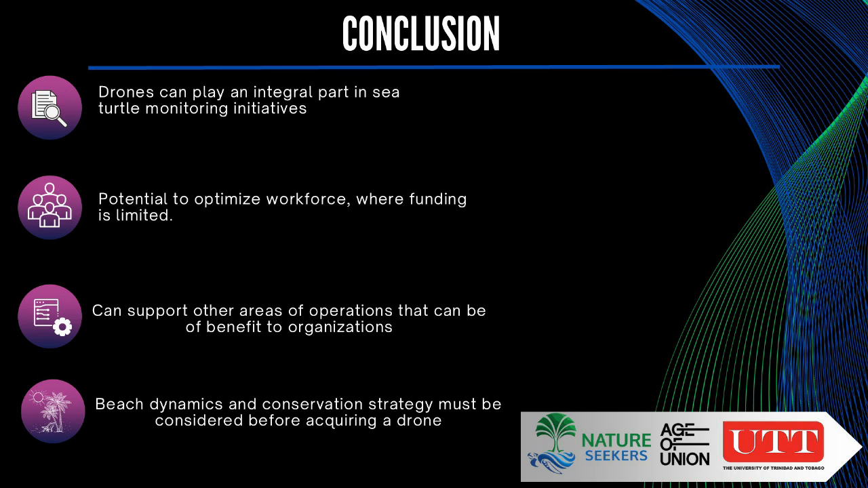Taking the community out of the conservation is not going to propel things. While it might be a faster or more modern way of doing things, community participation is integral. It's the most important part of the sea turtle conservation work that is being done.